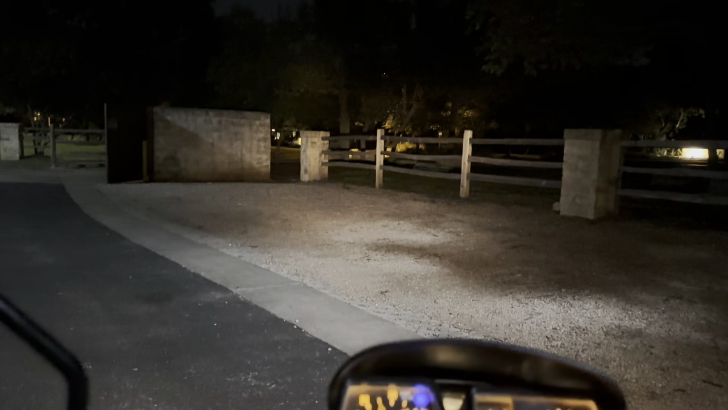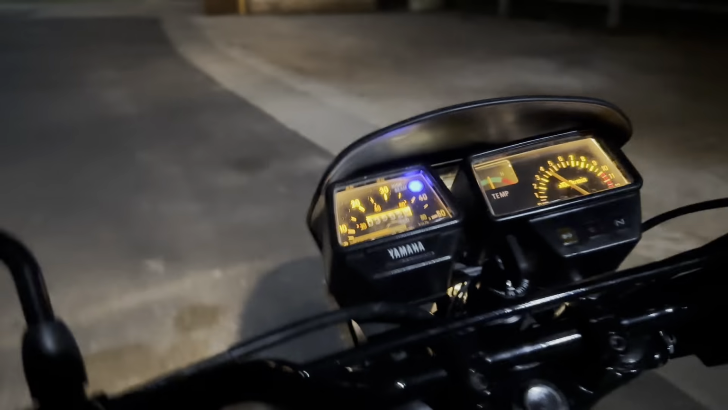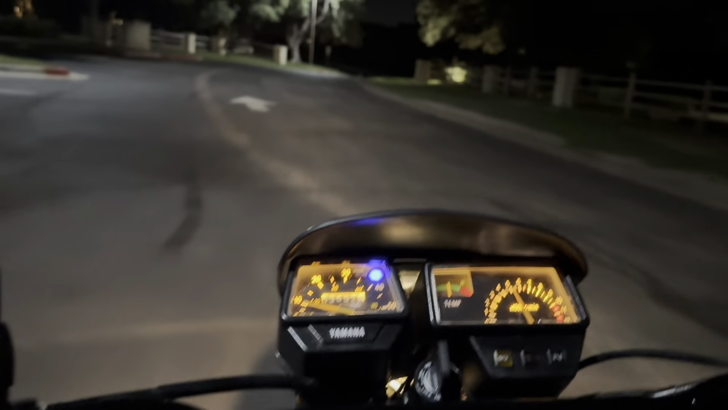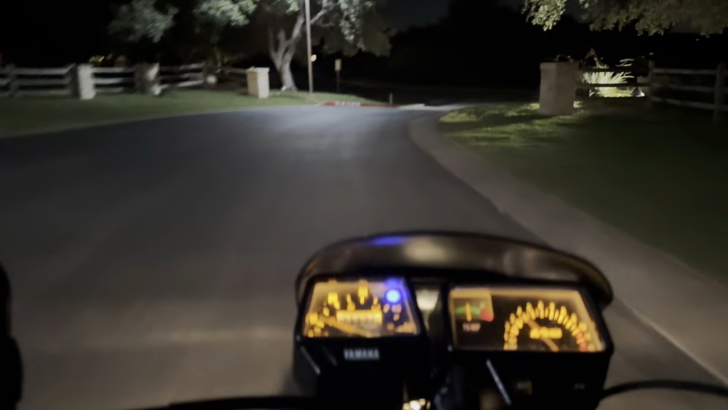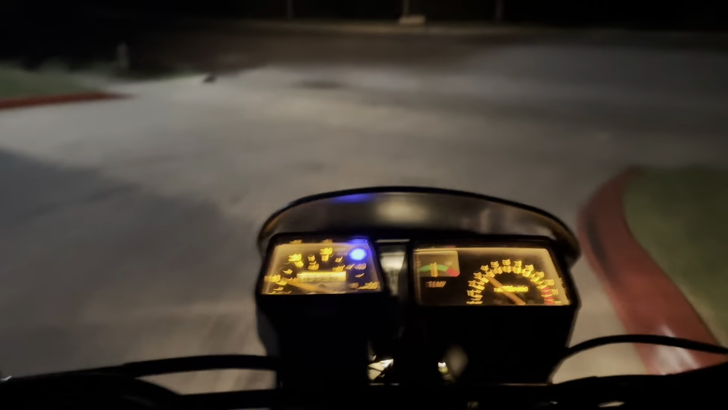I'll adjust this real quick. And I'm probably not going to be really editing these. I'm just going to kind of go raw. All right, so anyway. If you follow my channel, you know the story on this bike. She was sitting in the barn. She was pretty much left for dead.